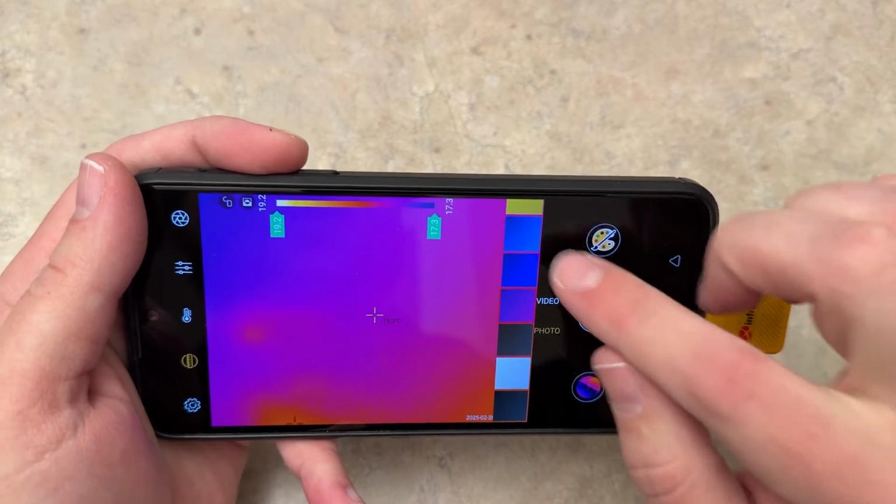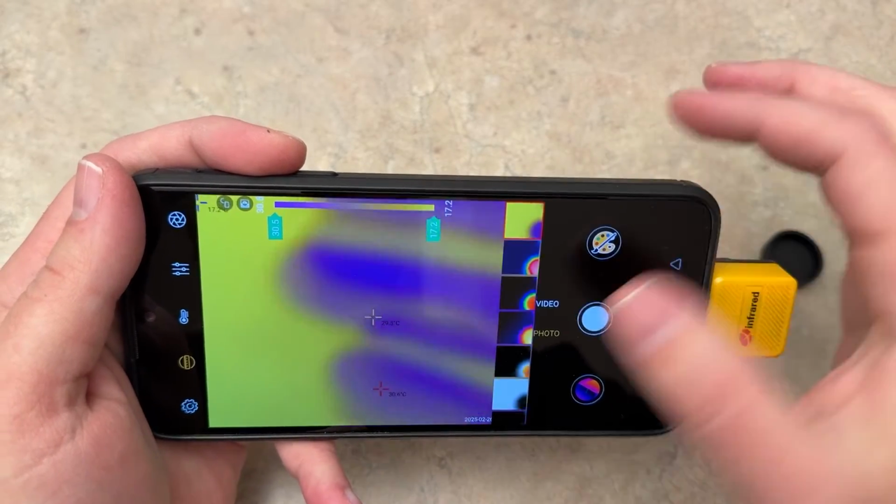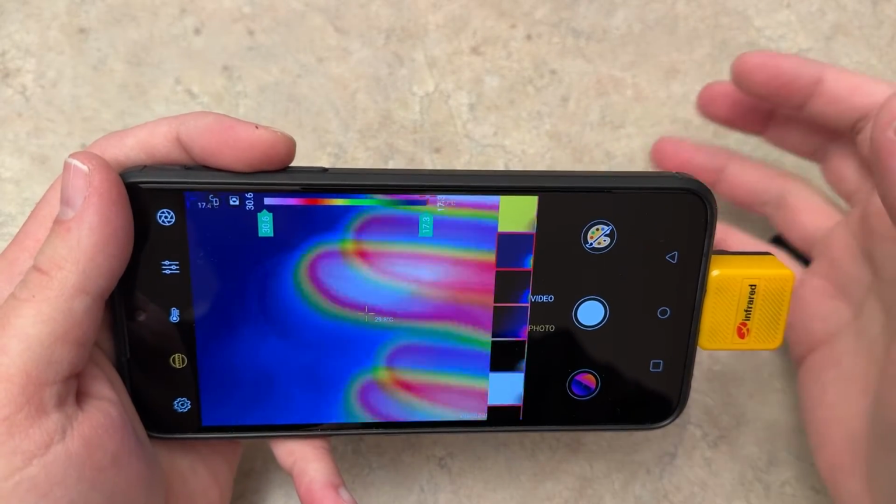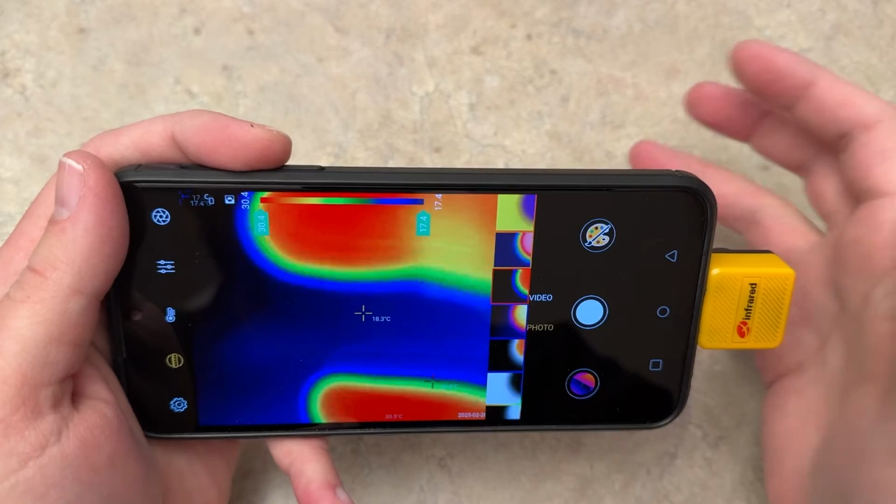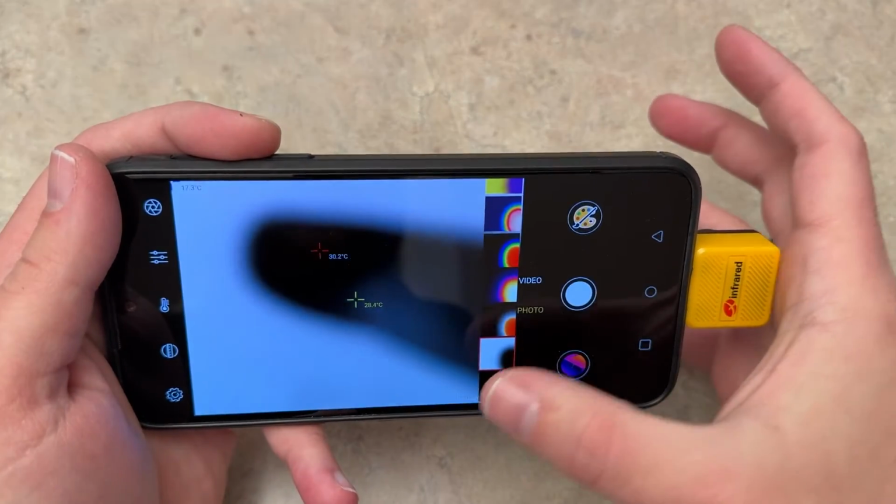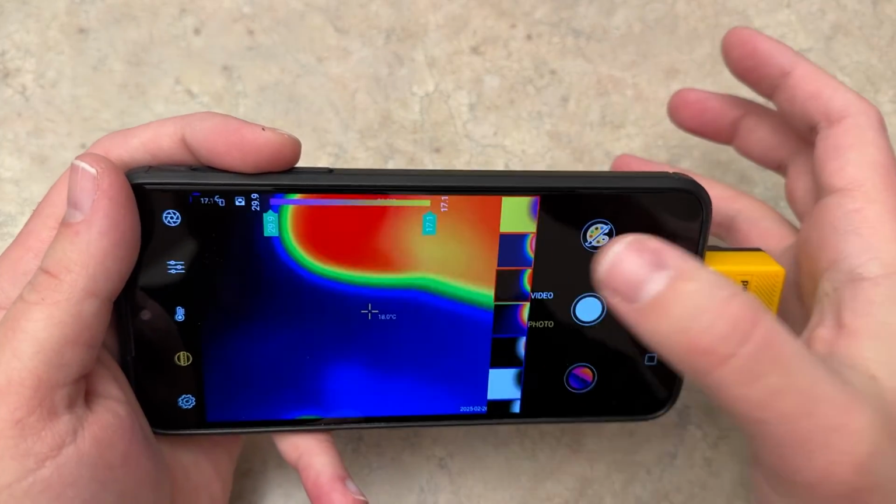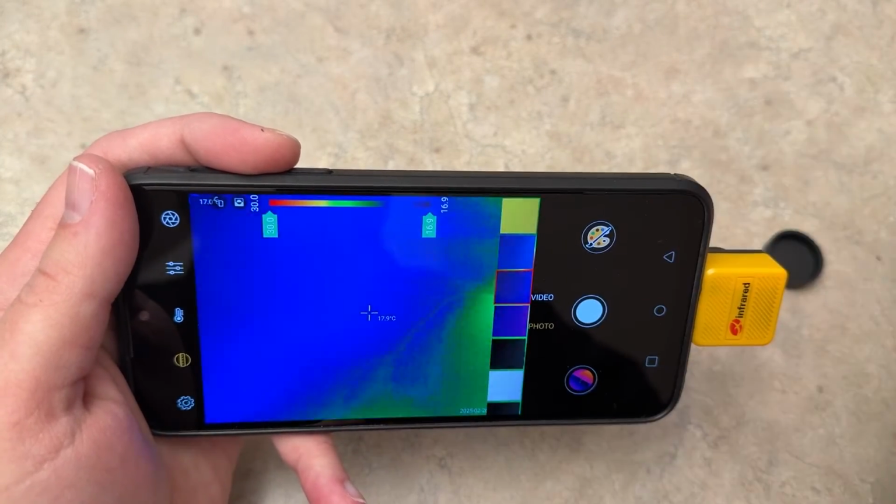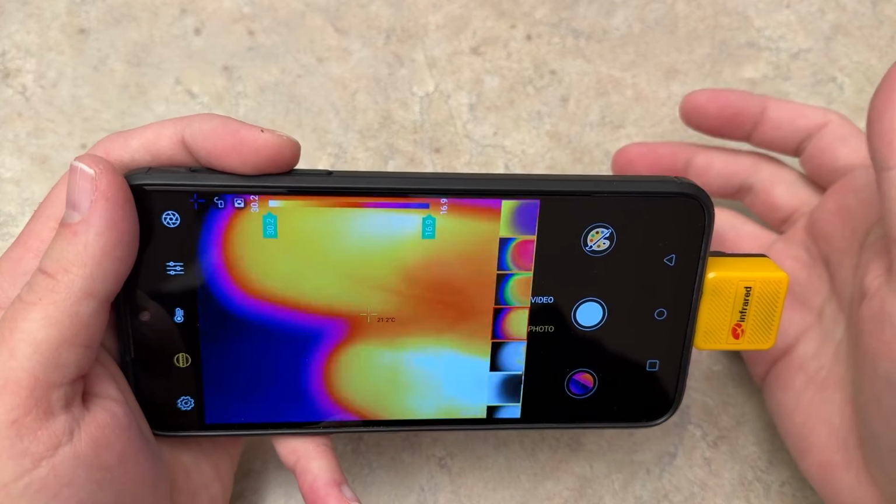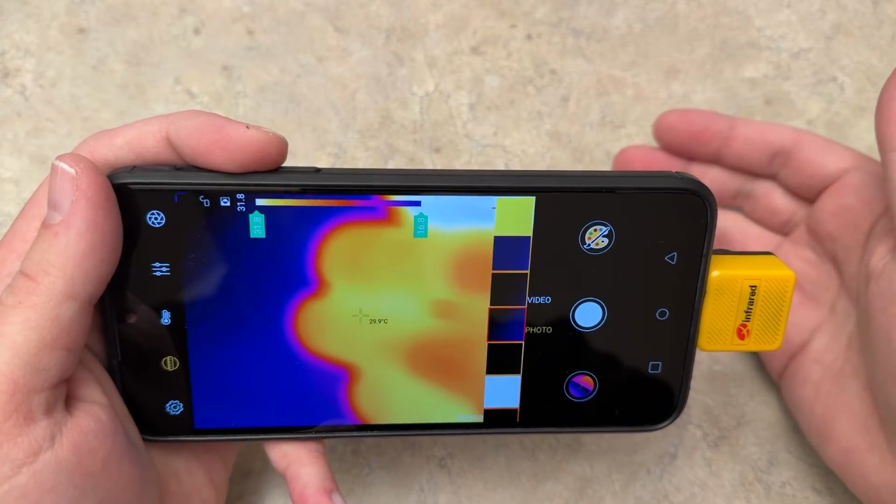You can do different styles here, just like you could do with the long range cam. You can switch to different styles, so you have different coloration and lighting here. You can see me flip through all these different colors here. So you have multiple different options. This one, they don't have labeled what type they are or what the names of each are. But this one right here with the purple background is the default one here.